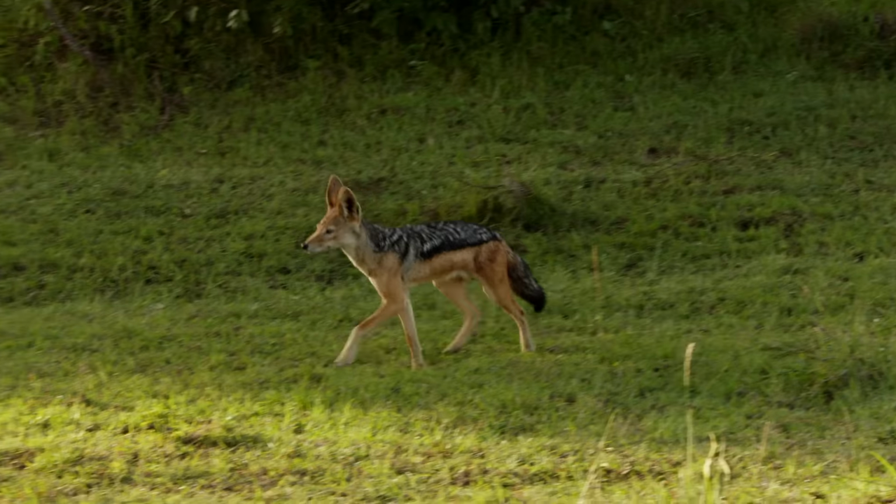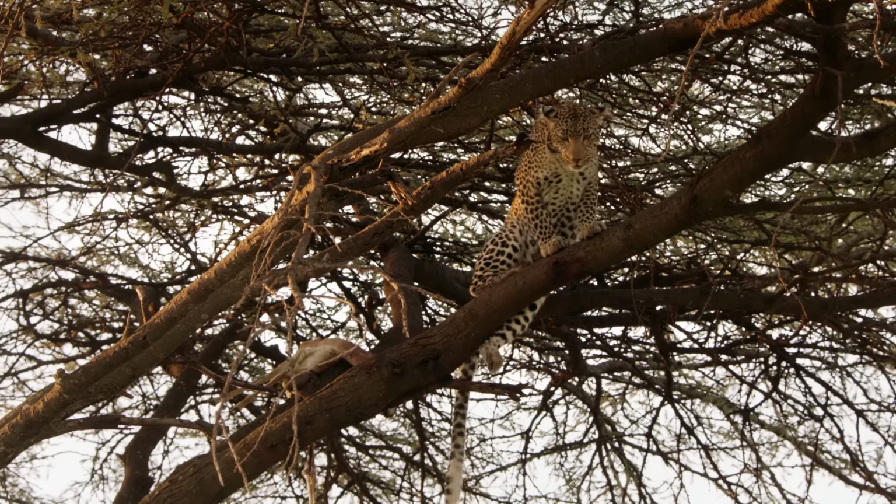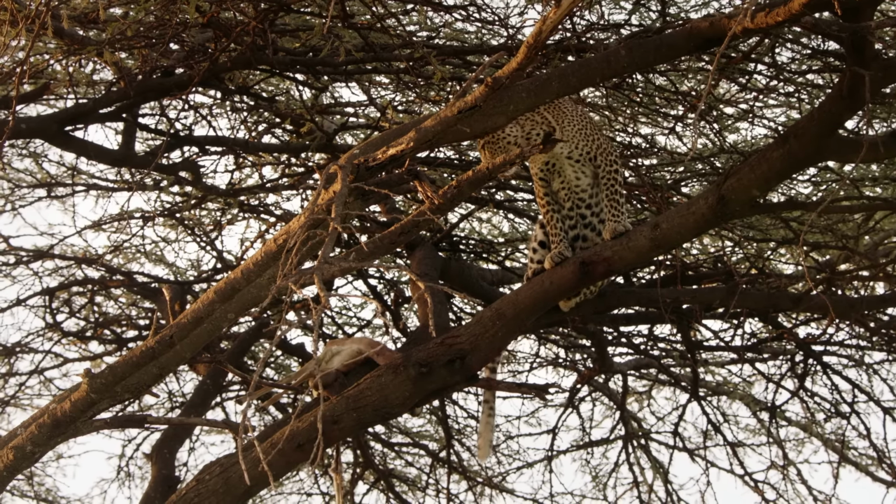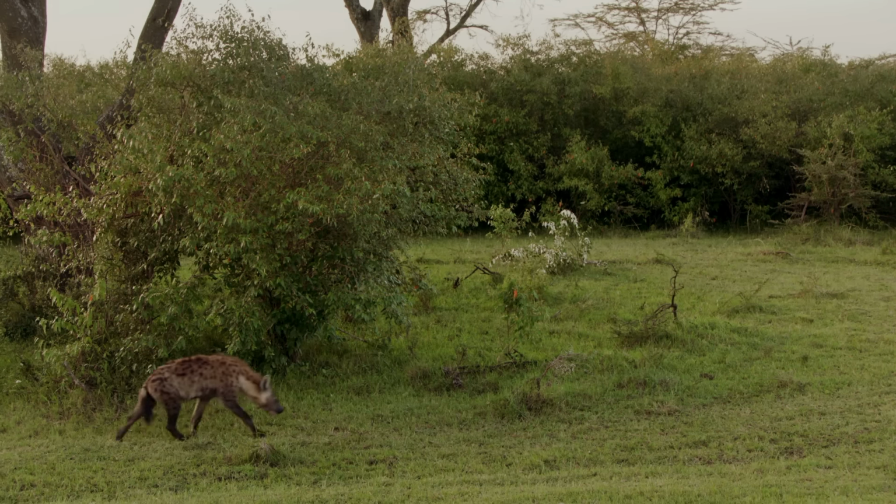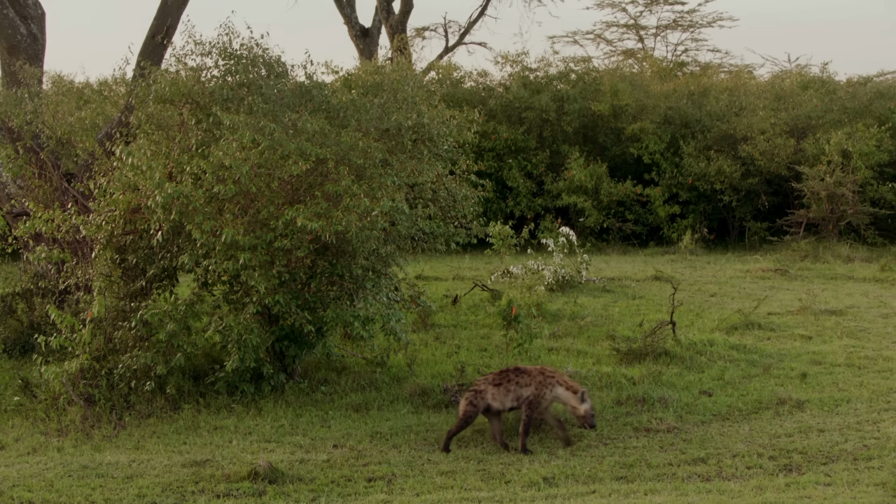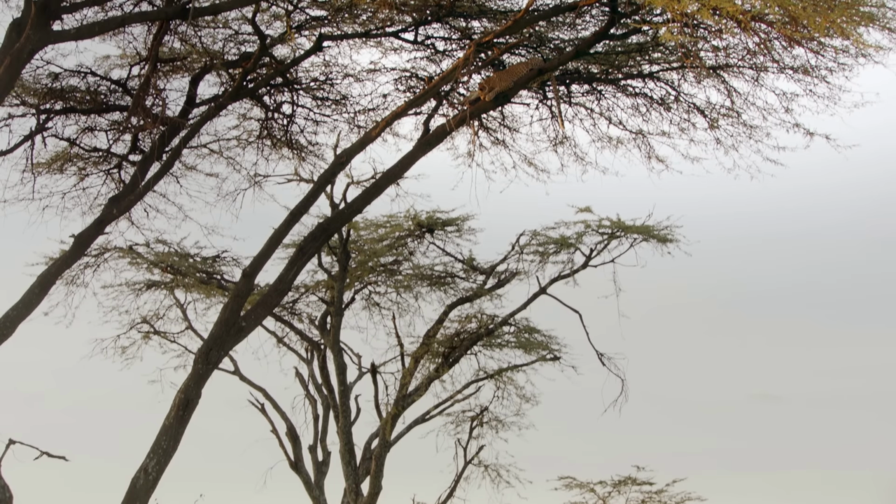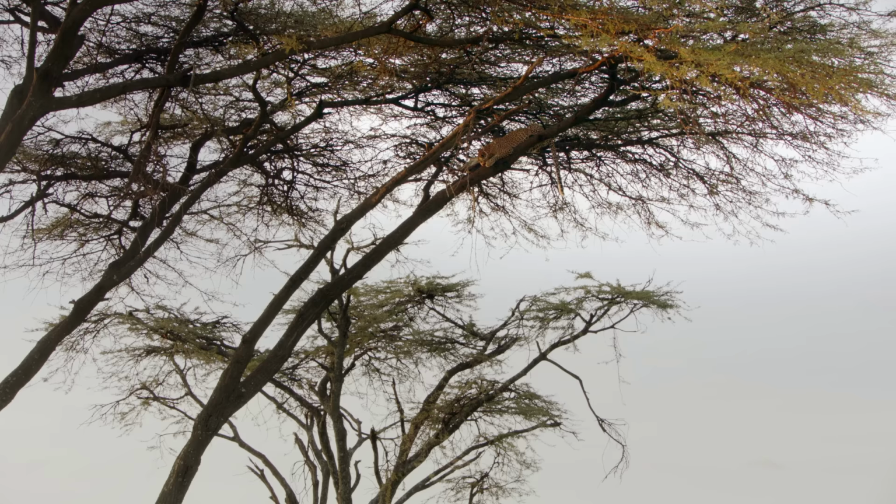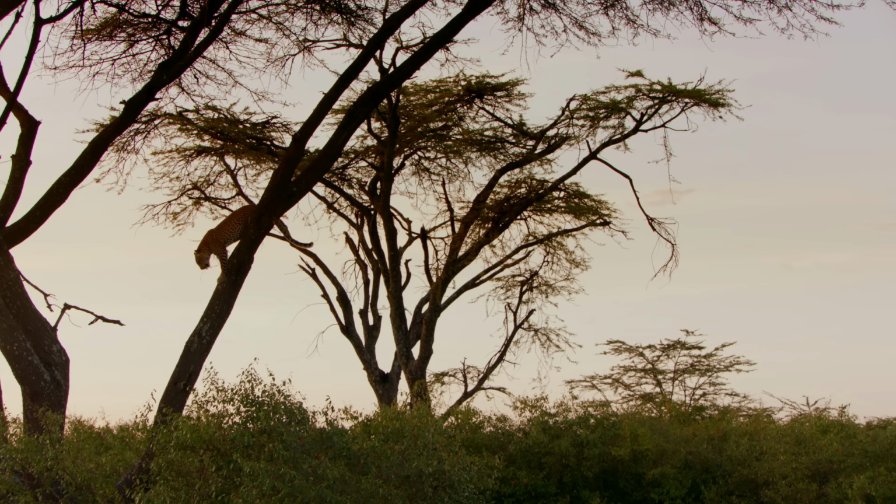The female has stowed away the rest of her prey on an acacia, out of the reach of any scavengers. The leopard female waits for darkness to fall. Her son lies in the bushes, well hidden, making him safe during the day.